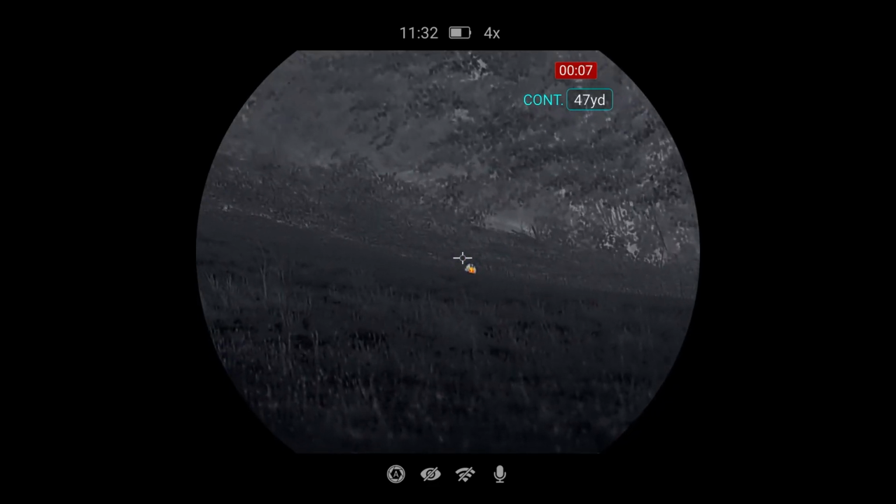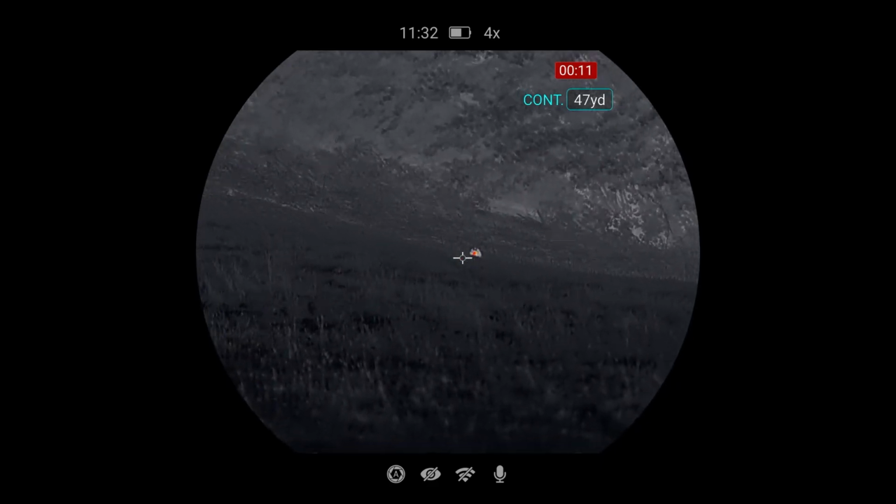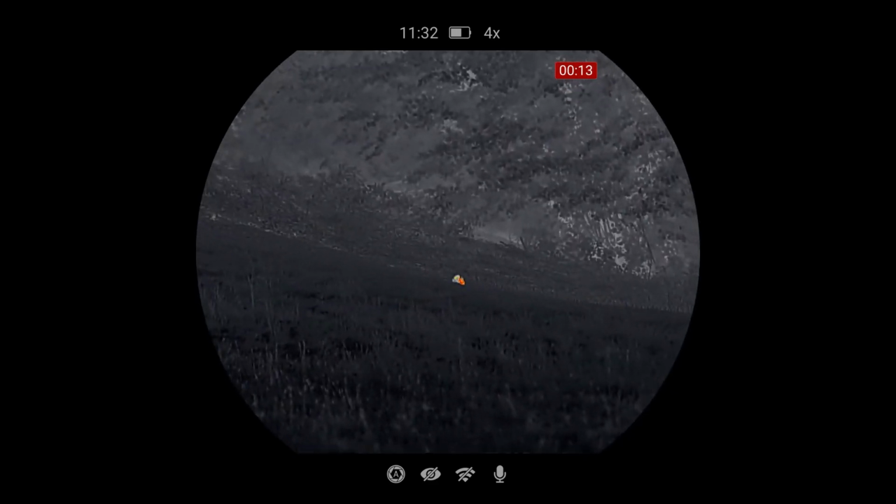Yeah, this rabbit's in distance. He's unaware that I'm here. So I'm just going to set the trigger sticks up now and hopefully put another one in the bag.